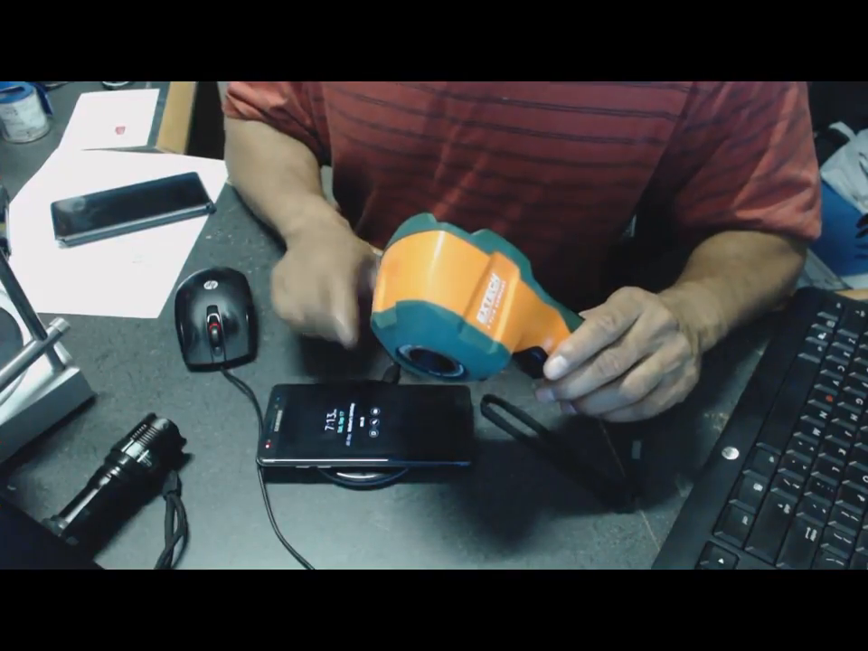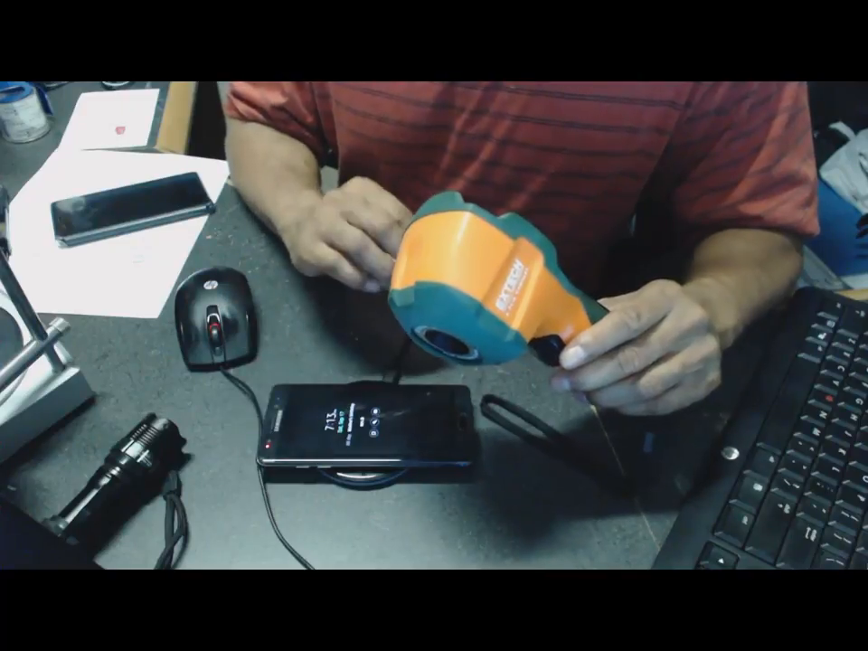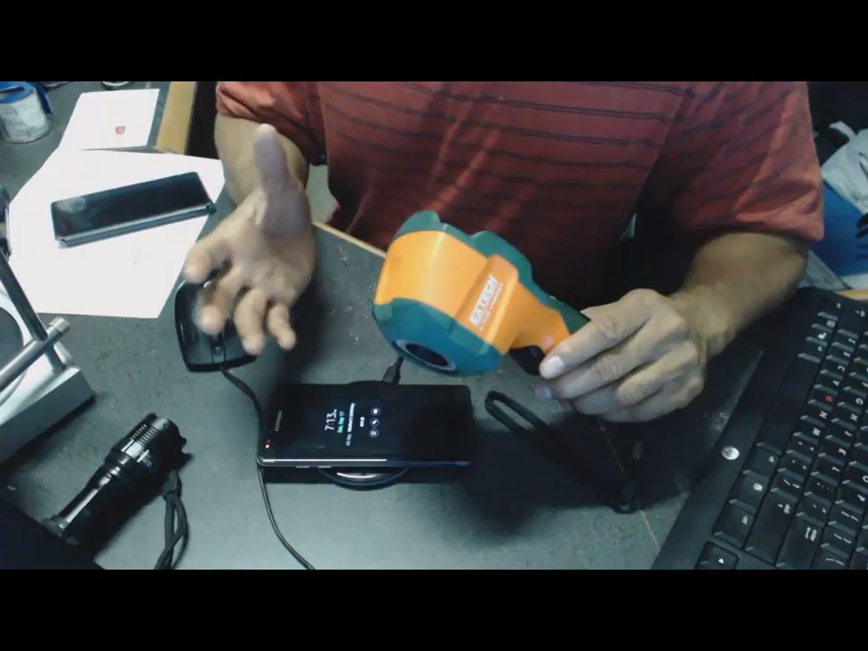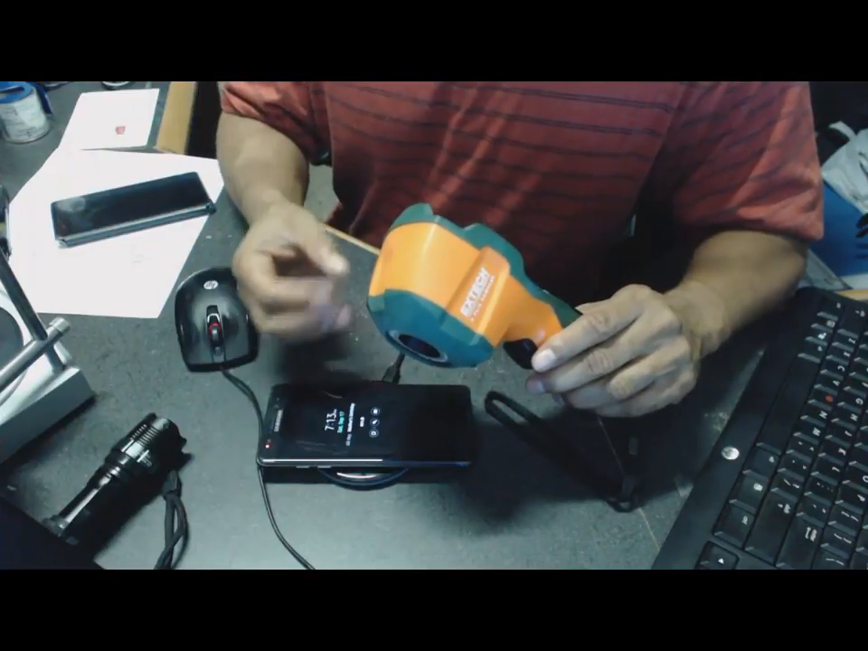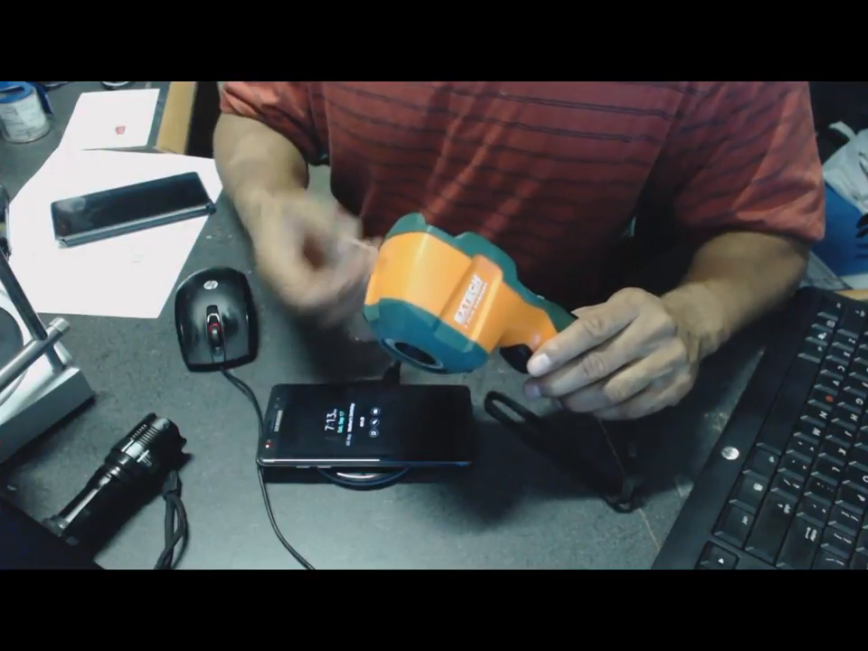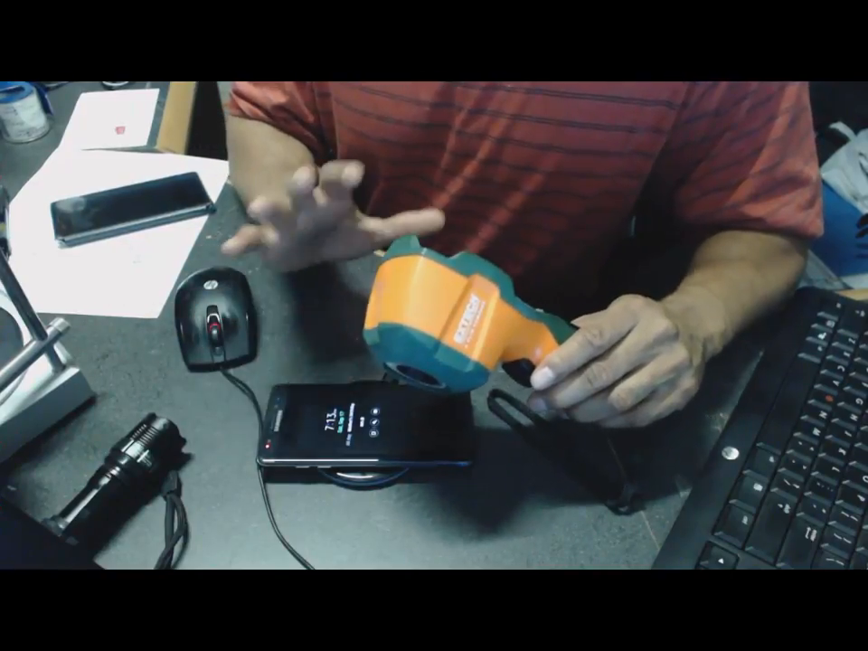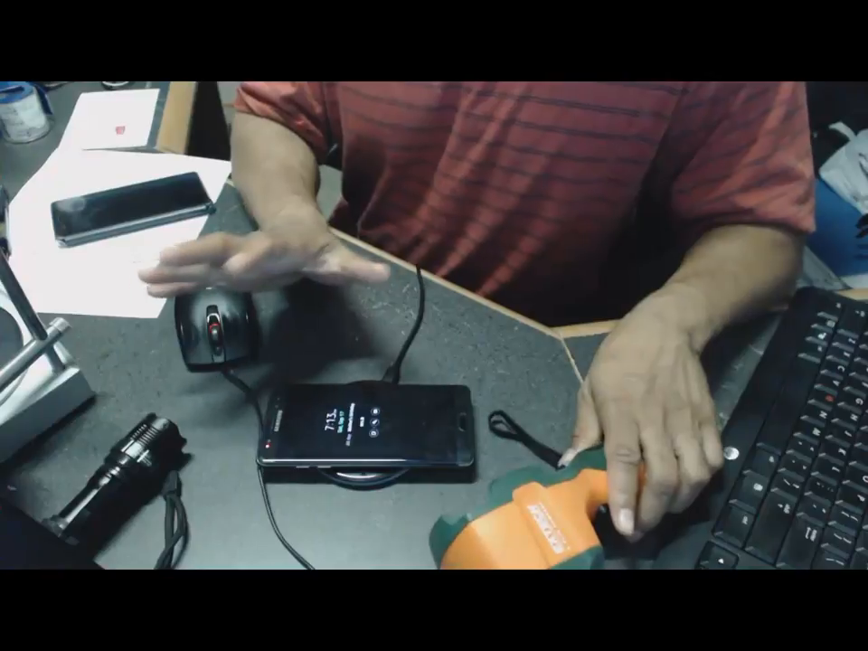Right now the phone is up to 86%, so I'm going to let it charge and see how hot the phone gets, right? We're going to see if it's within tolerance, within the specs, and we're going to take it from there. Trust me, it's a great phone. It's better than the iPhone.